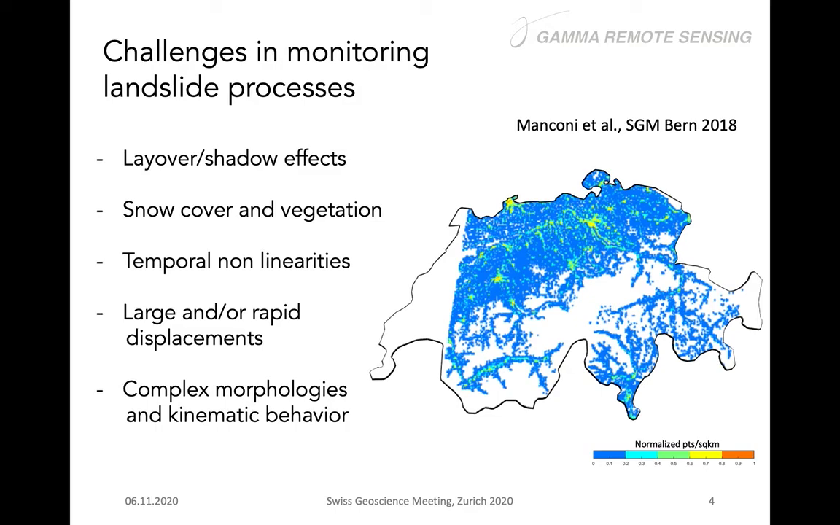You might have some temporal non-linearities that can be maybe missed because of the processing that is mostly generating time series that are associated to more linear processes. And especially when you have large and rapid displacements, this might affect the phase quality and also the results that you might get, so maybe underestimating the real displacements.